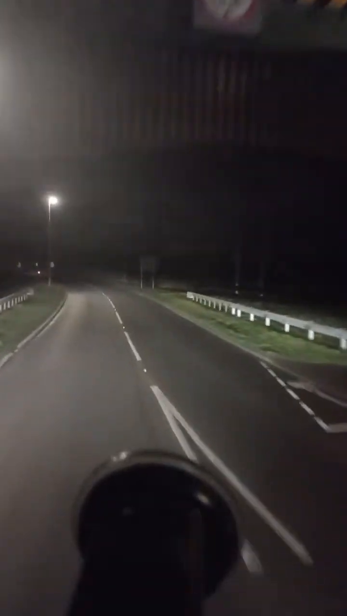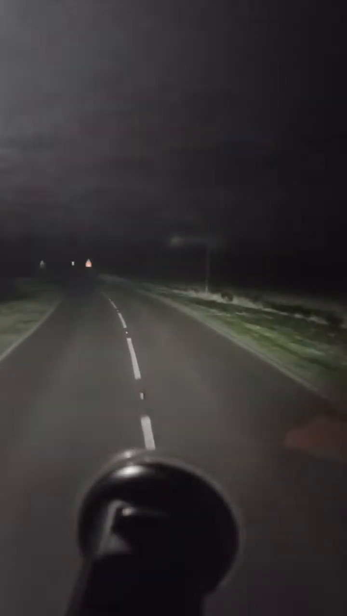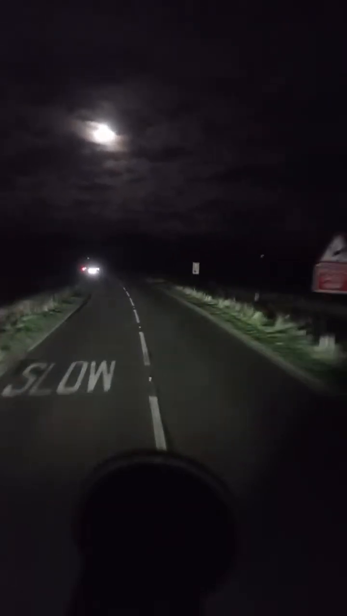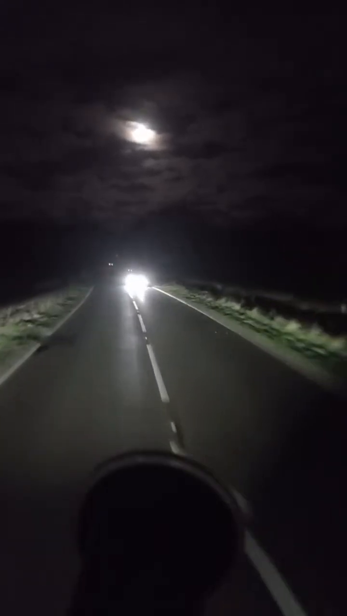So you wouldn't want that when you're a new driver. This bridge is 4.4 meters, and my truck is 4.2 meters high. So there's a difference of 0.2, which is about 20 centimeters, should I say. I don't know the feet and inches, so it's 20 inches, I don't know. Yeah, something like that. I still need to research on that.